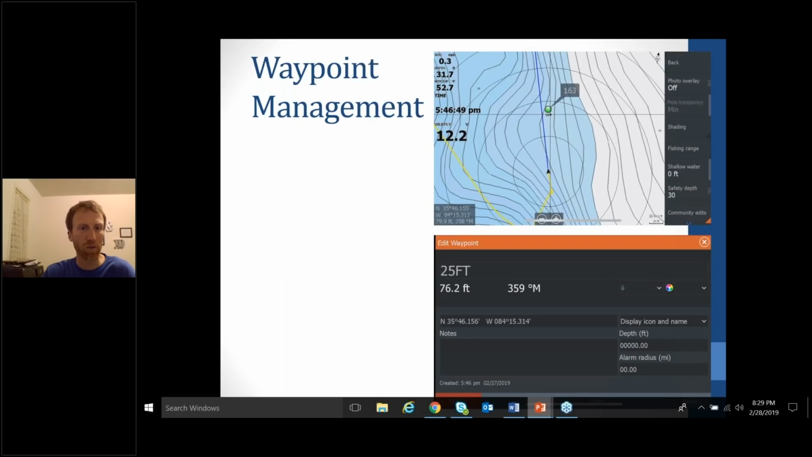The next one, waypoint management, is very key in my opinion. A lot of guys have all kinds of waypoints out there that don't really have a meaning. They have all these dots all over their screen.